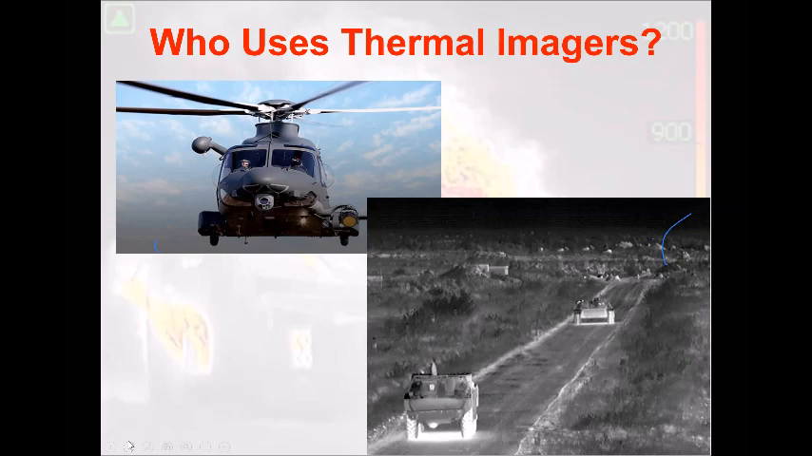For most of the guys that are seasoned in this class, if you got your first camera at your fire department, I'm sure it cost probably $25,000 and weighed 100 pounds. Think about where we're at today. So the military is the biggest reason why thermal imaging is available to the fire service.